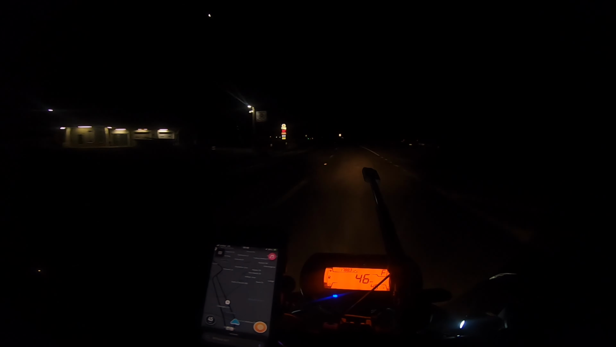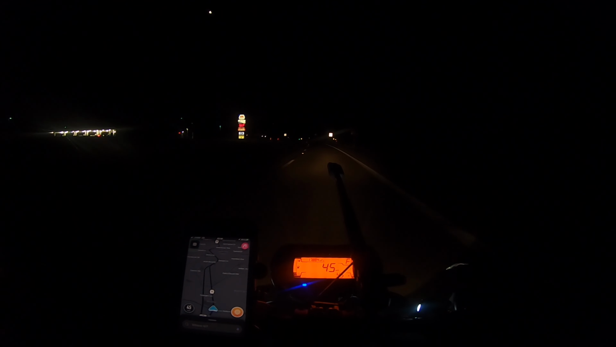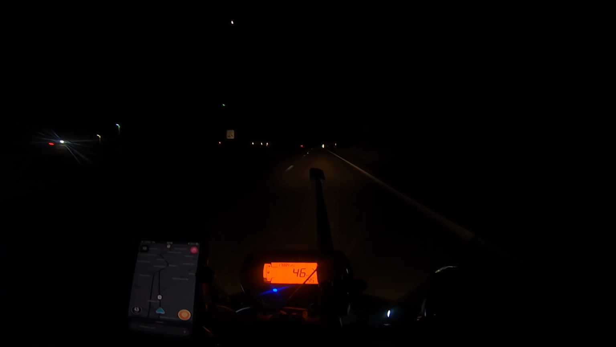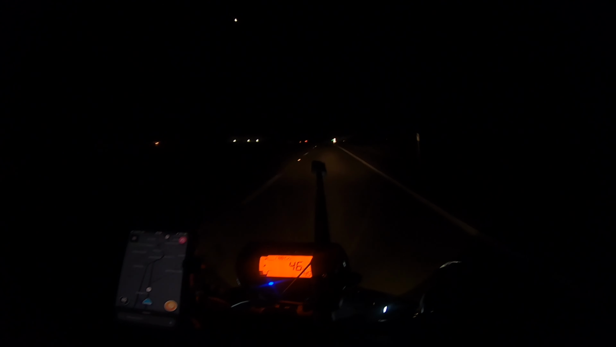Now, I've seen a car. I was driving probably 100 meters behind them right up here. A herd of deer came out from the left, and he hit them. So this is a focus point.